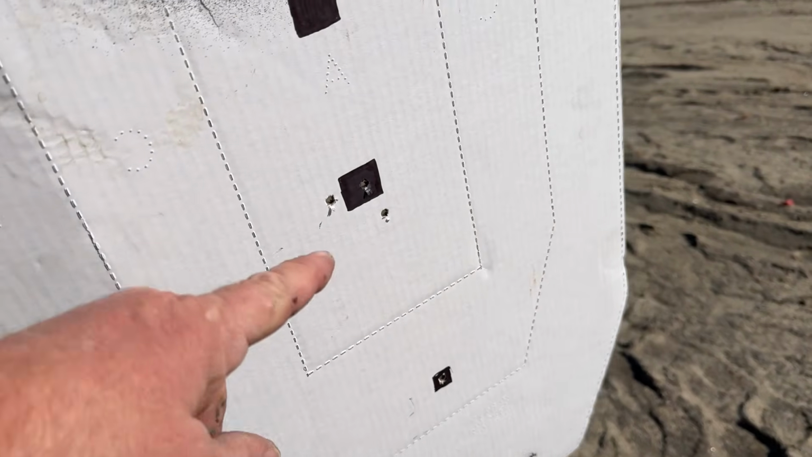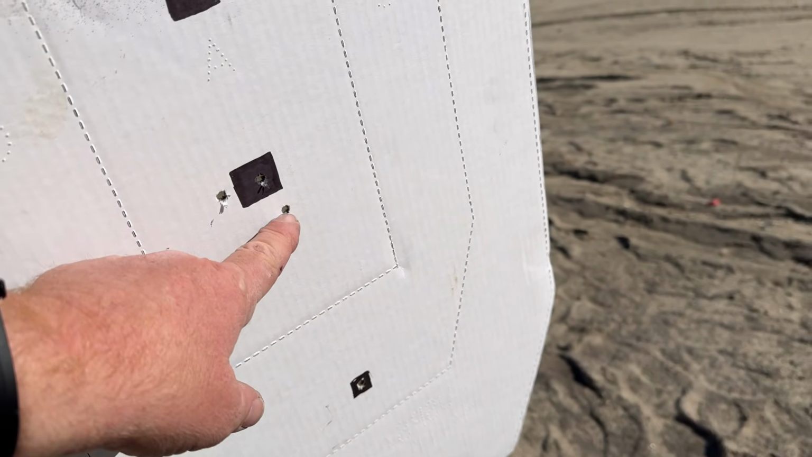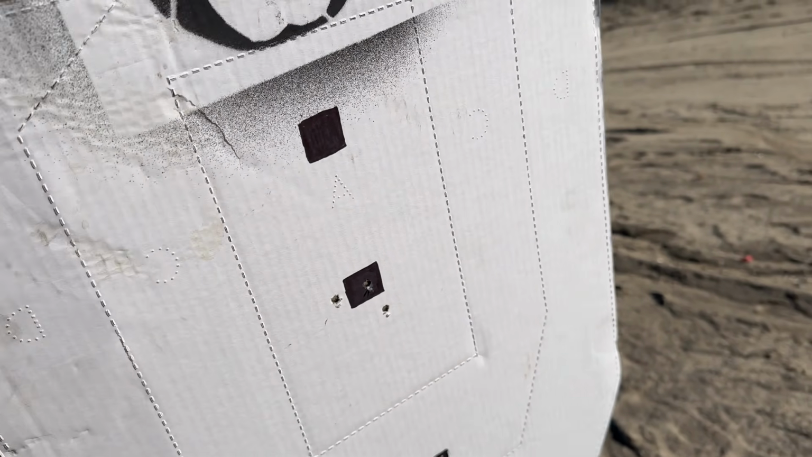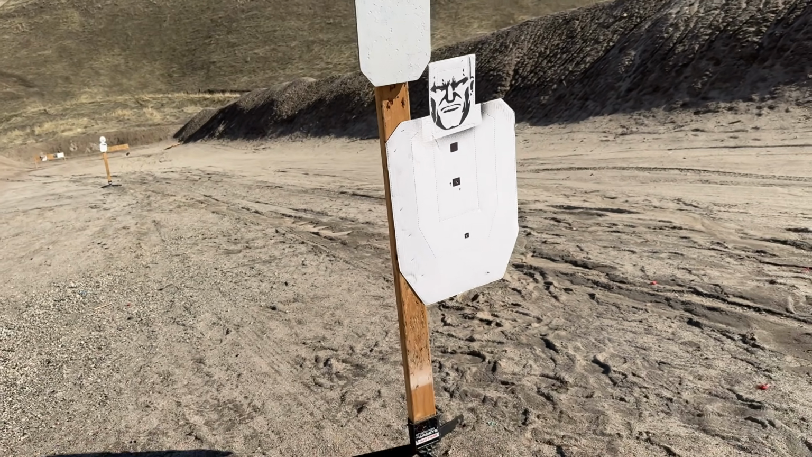Let's go look. Well, it only took me 4 rounds, but I'm liking that. First shot, second shot, third shot, and fourth shot. I'd say we're in there. 4-shot zero, not 1-shot zero, but no problem. And that is a record for OG.